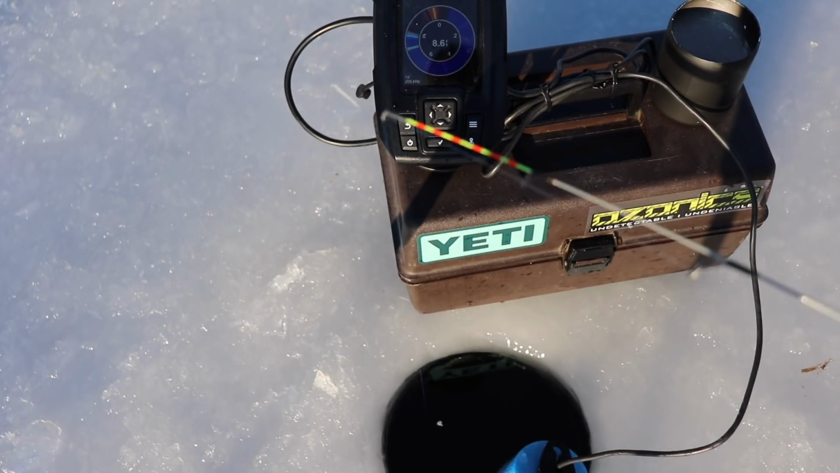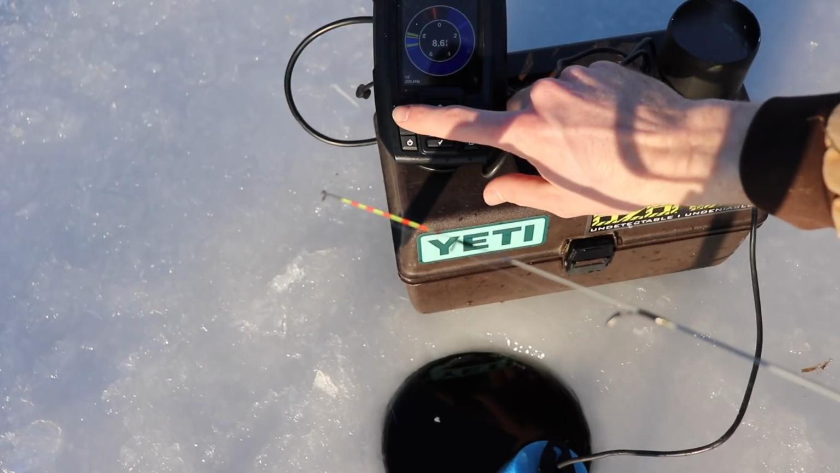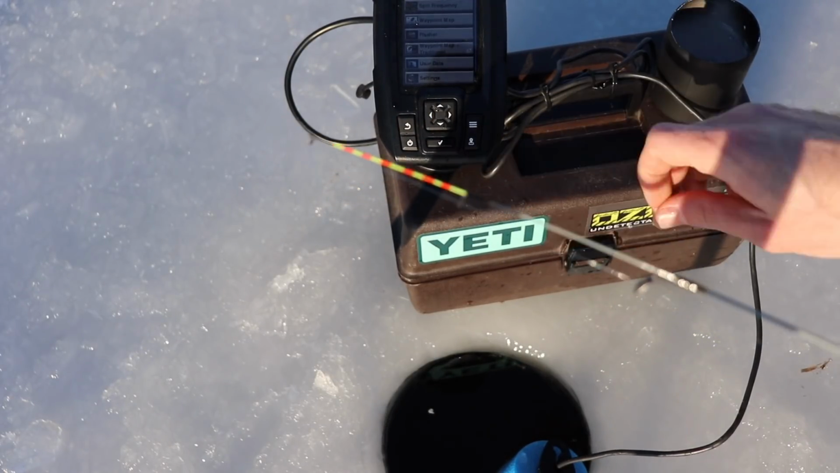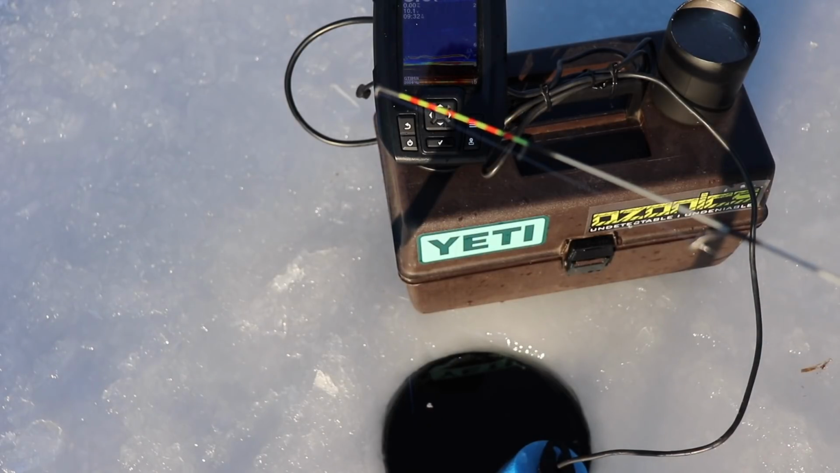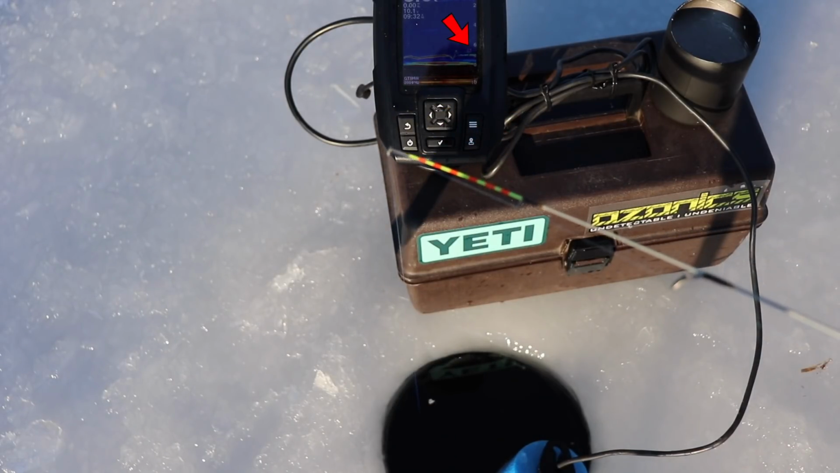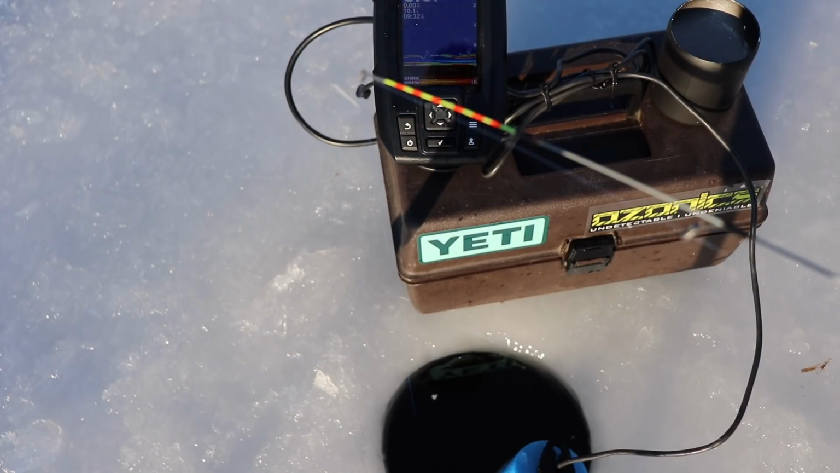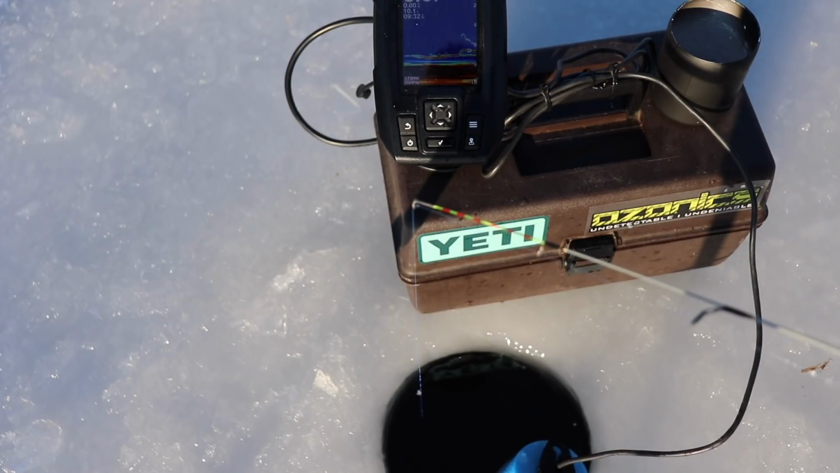Now, one thing you can do, you can run this on your flasher screen, or I can turn on my normal chart. And you can see here, this is so cool. You can see my jig right above the bottom, and you can see me jigging it up, up, up. And there's a fish I missed. Let's try and get him again.